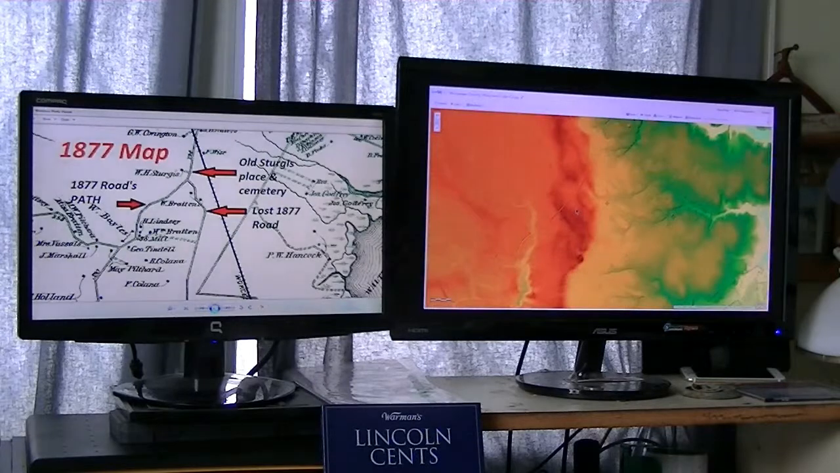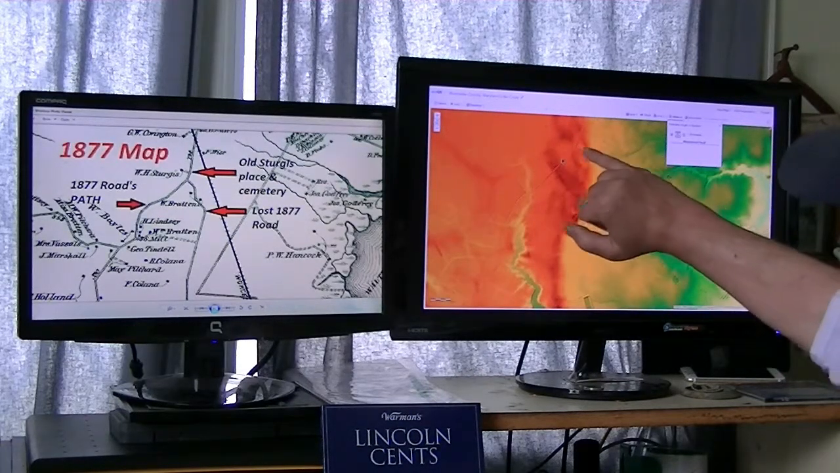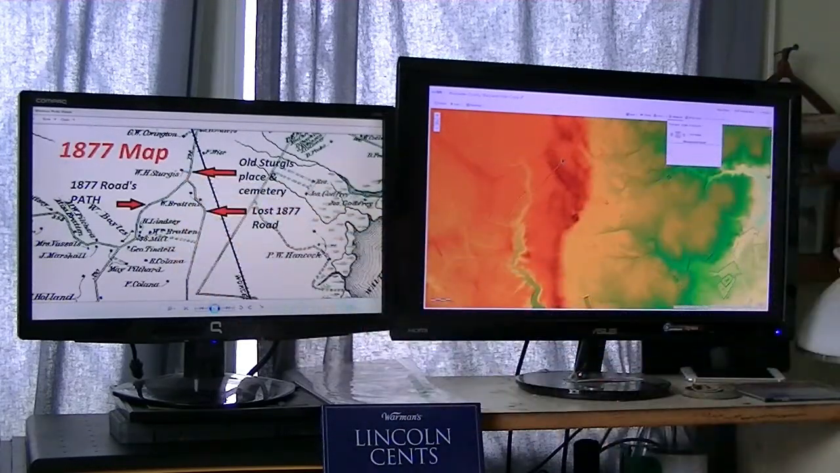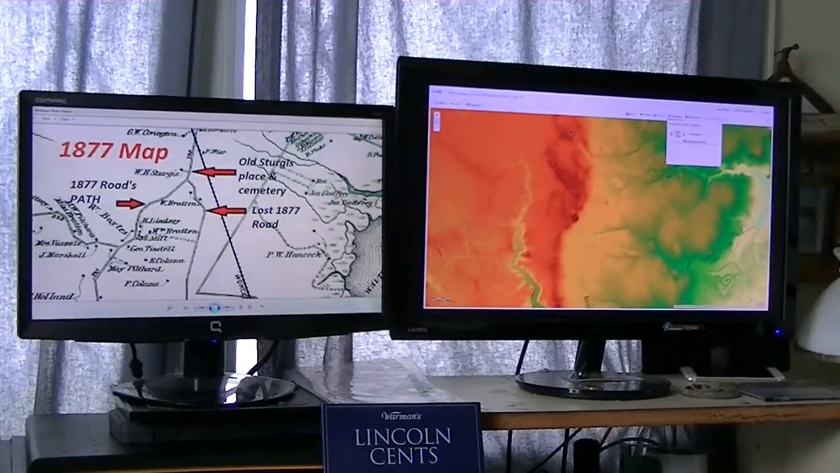So zooming out a little bit, and let me go to measure, get me a ruler on here. Oh, here's my anchor point, I'm sorry. Up here is the W.H. Sturgis place. Right there is W.H. Sturgis. Perhaps I should zoom in for this one. And so if you bear with me, let me zoom the camera in on that screen.